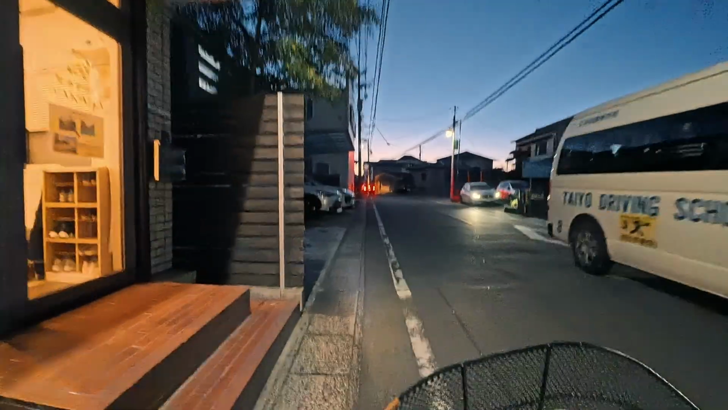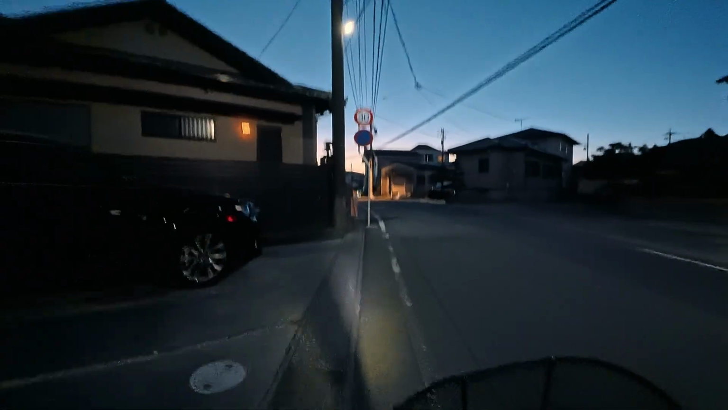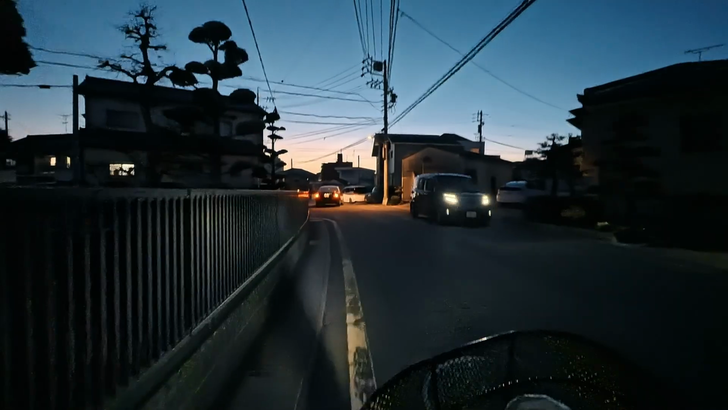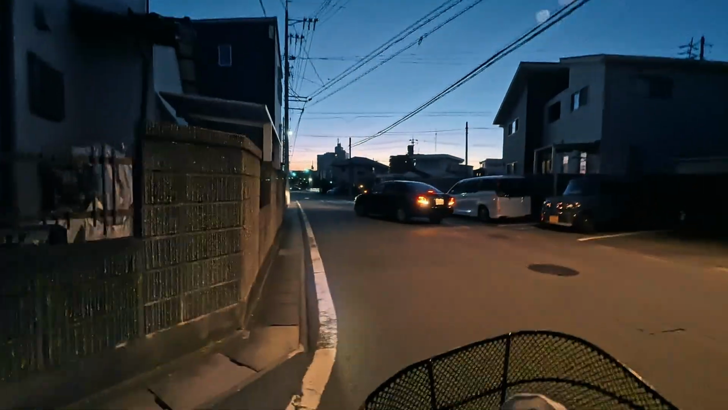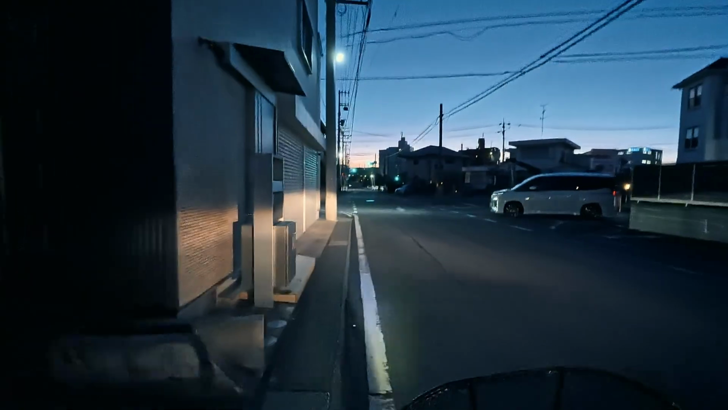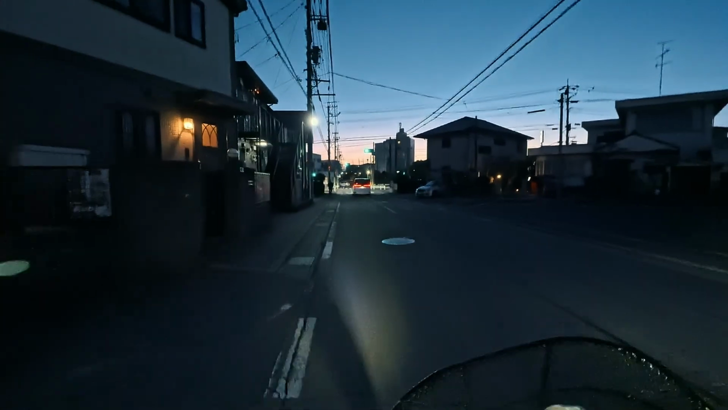I hope you can still hear me clearly, because as of this moment it is really windy. Okay, oh, where's the cargo parking? Okay, wait for me, thank you. Oops, it's my right of way. Arigato.